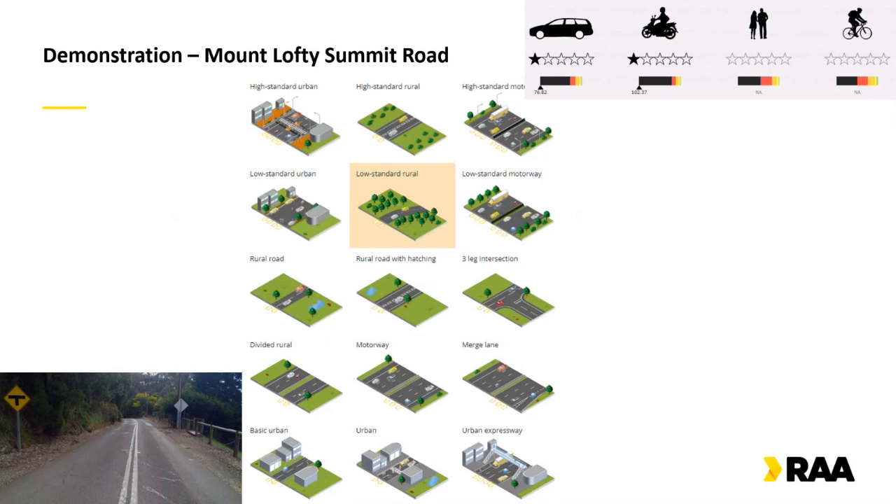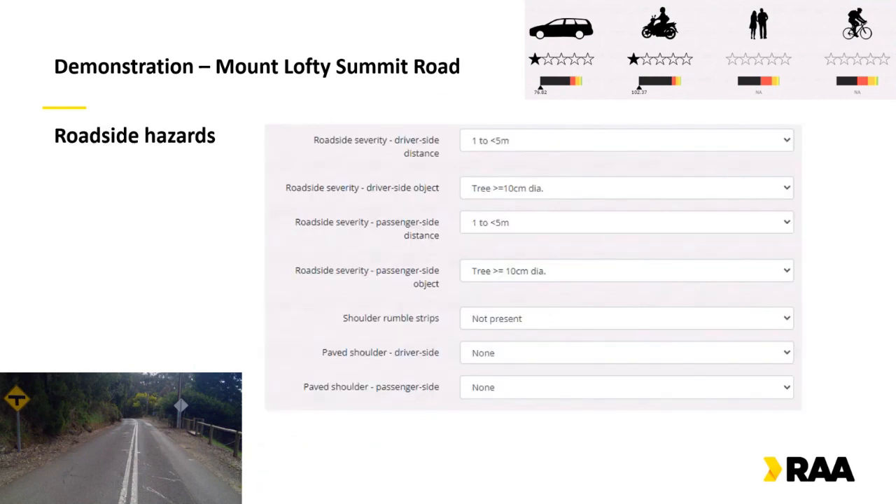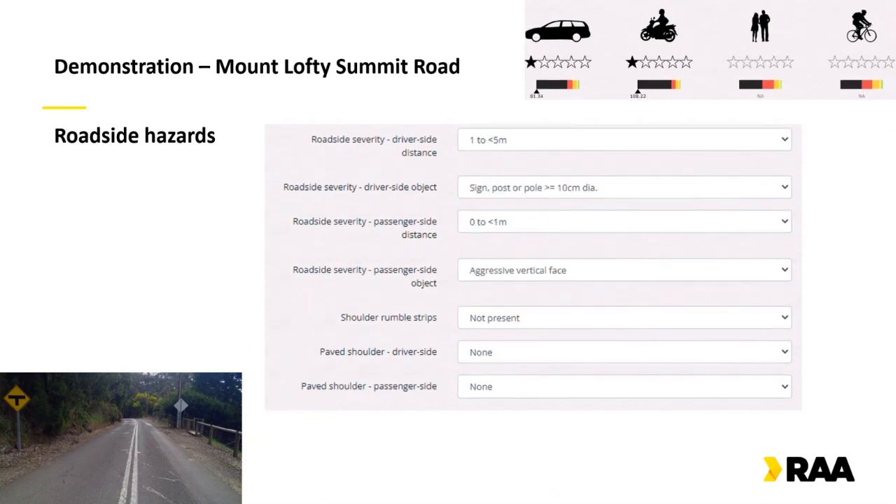This will populate the model with a bunch of default values that you can then go through and tweak, which is what I'll do. So these are the default values, trees, both sides of the road, 1 to 5 meters. That's probably the main thing I want to change here. On the driver's side, we have the Stobie pole, which you can sort of see in the corner here, being the most significant hazard on that side. We've got a pretty steep rocky face on the passenger side. So we've put those two in as our most significant roadside hazards.